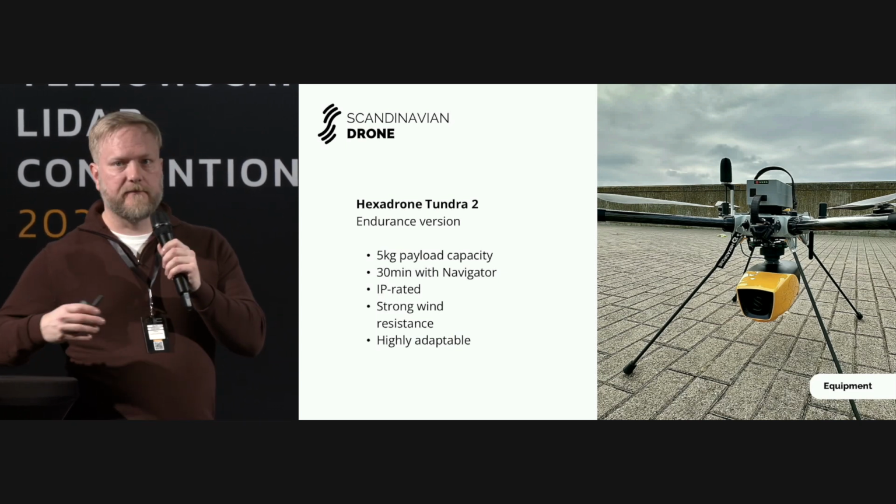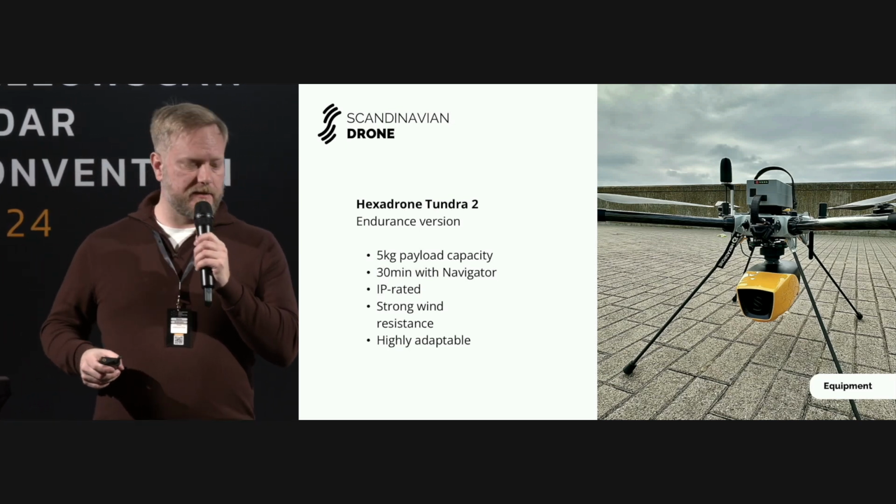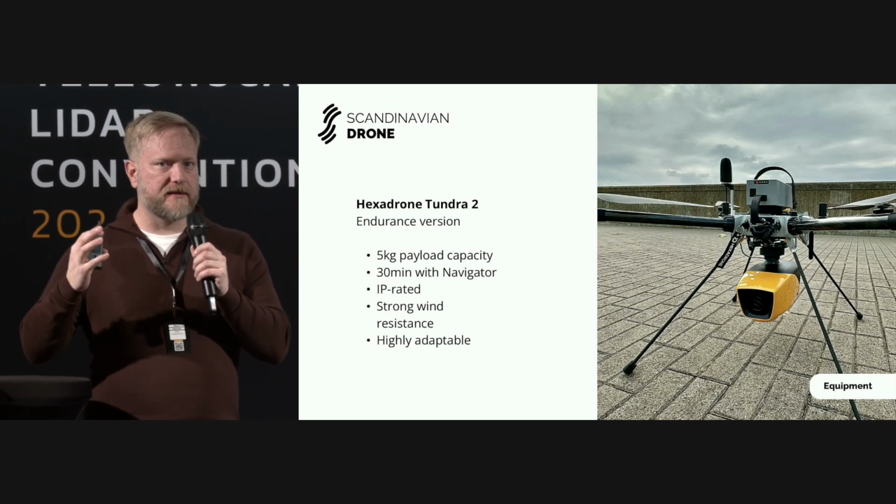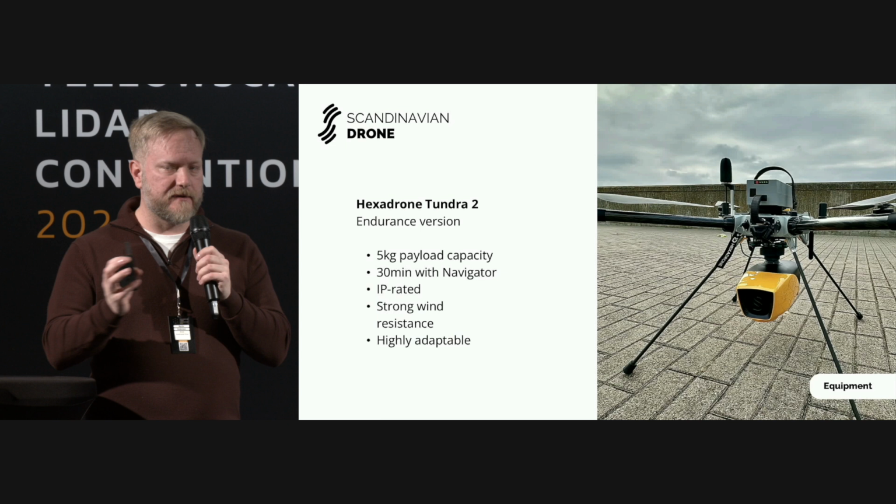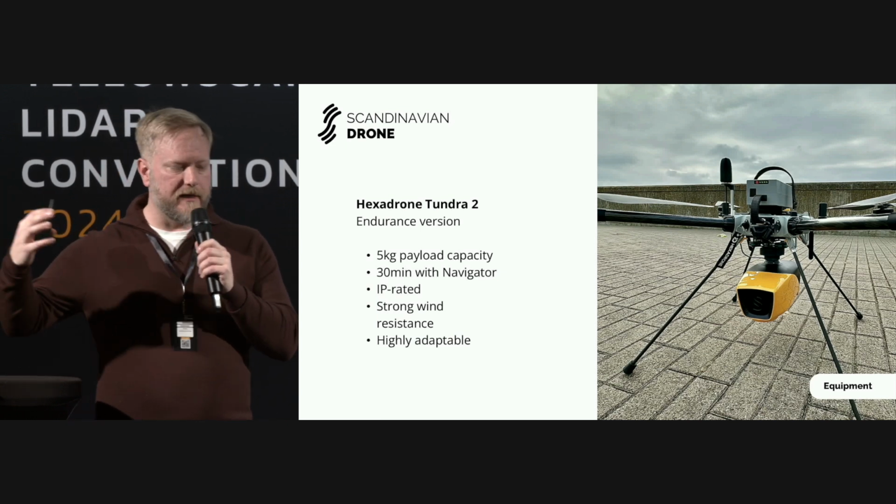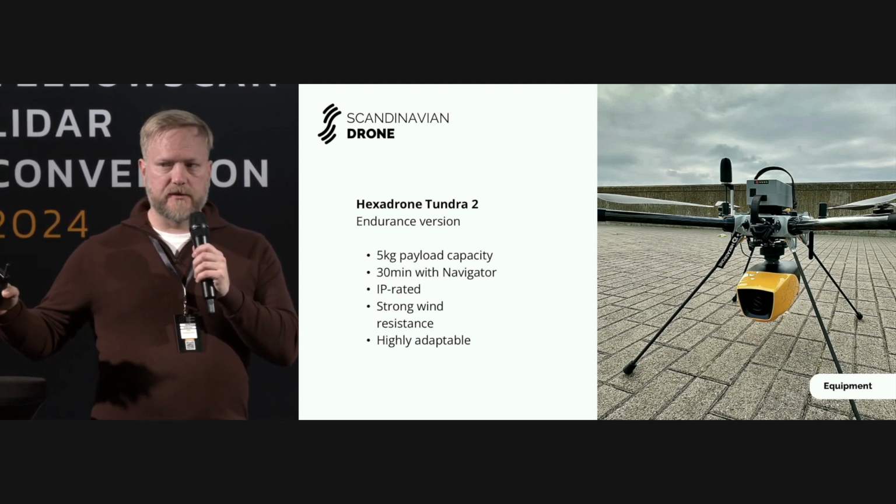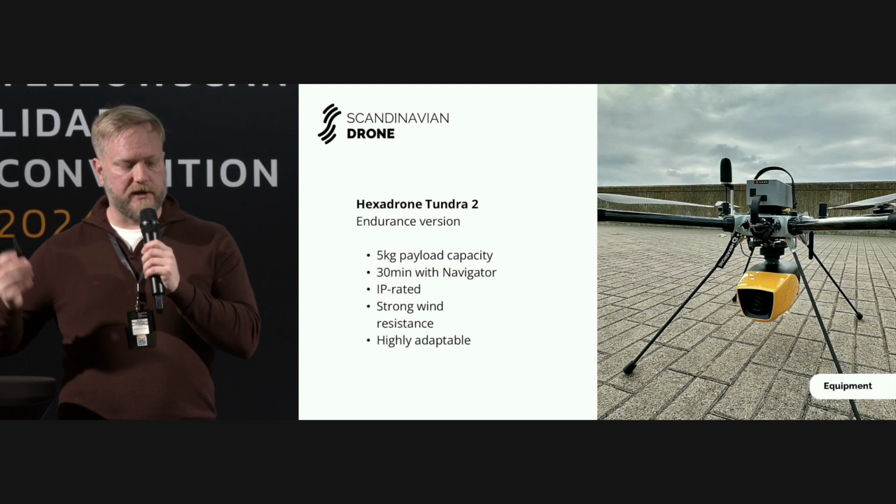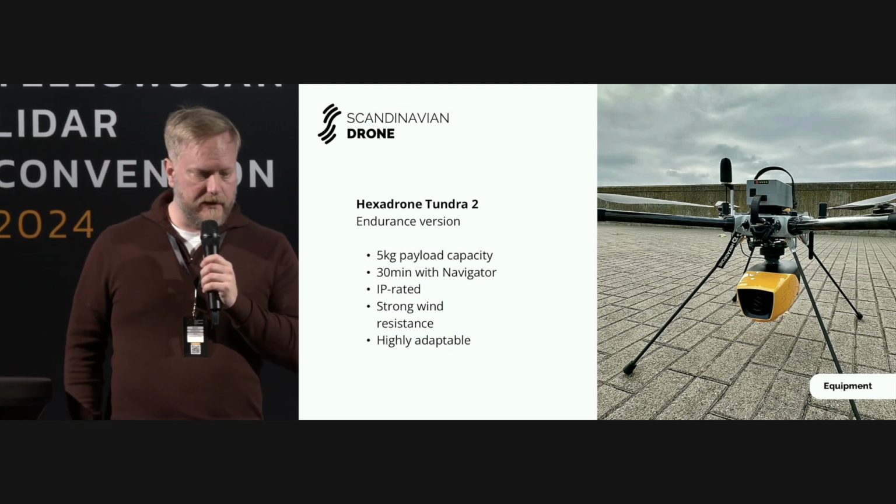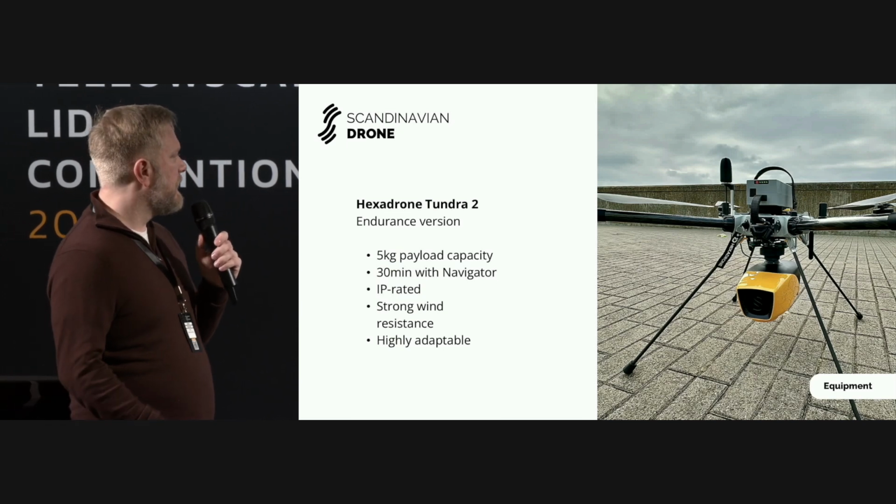It's IP rated, it can handle quite a bit of wind, and best of all, it's extremely adaptable. You can basically customize it back and forth. You can have smaller motors for more agility, and you can have larger motors for even more payload capacity. You can add a lot of sensors for terrain following, obstacle avoidance, and so on. So it's basically up to you how you want to customize the system. So it's a really nice platform for us.